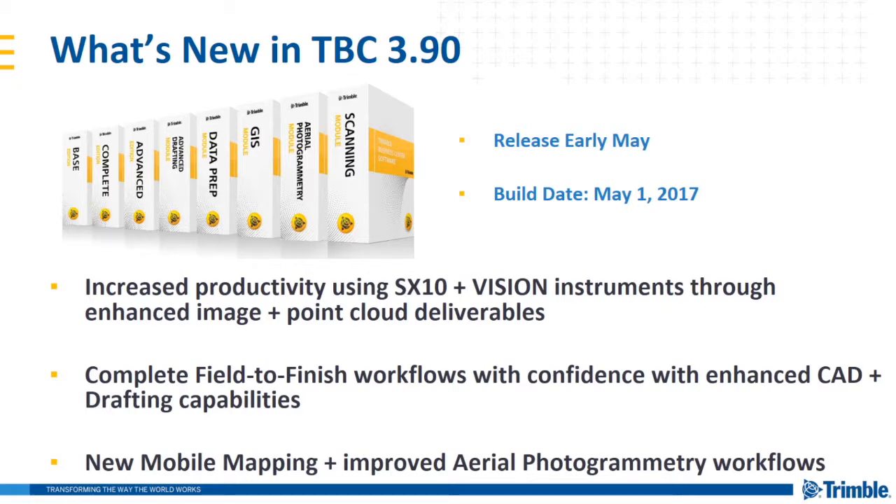So what's new in TBC 390? We release early May with a build date of May 1st, 2017. What the build date means, if you're not sure, is that your warranty on your TBC license must be equal to or beyond May 1st, 2017 to be able to support and install TBC 390. If it's before May 1st, I would encourage you to contact your Trimble distributor and get an extended warranty that pushes your date beyond May 1st so you can fully support TBC 390 and all of its features.